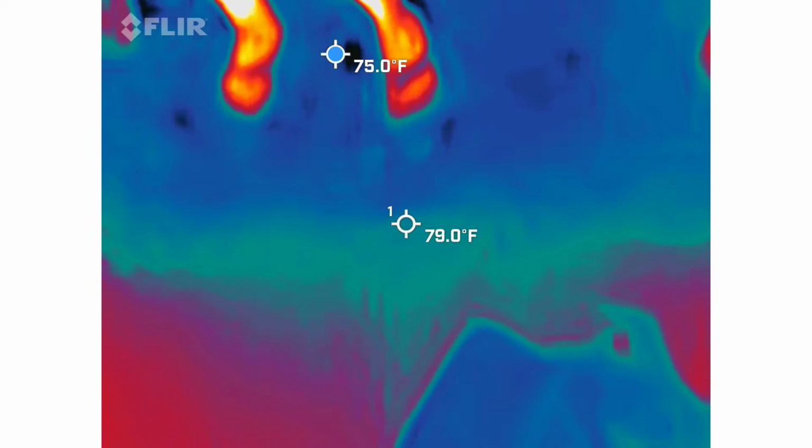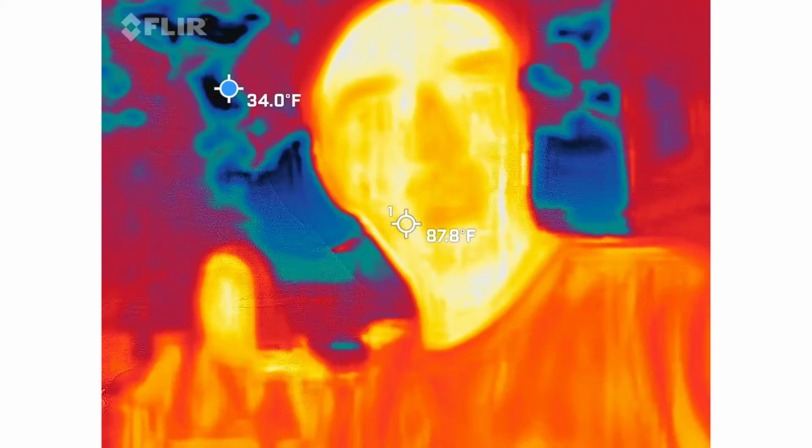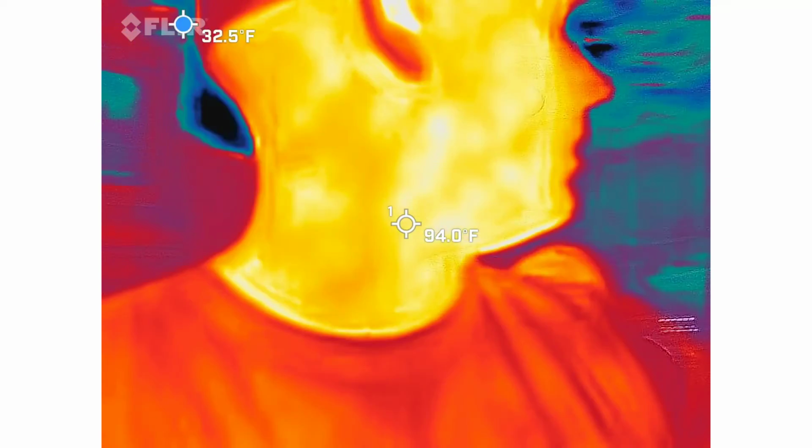Some kind of phone app. So quick demo with this guy, you should be able to see me in there. I'm the red, orange, and yellow guy. So everything around me should be somewhat blue or black. And with me being the red, orange, and yellow guy, sorry fellas, but that means I'm the hottest thing inside